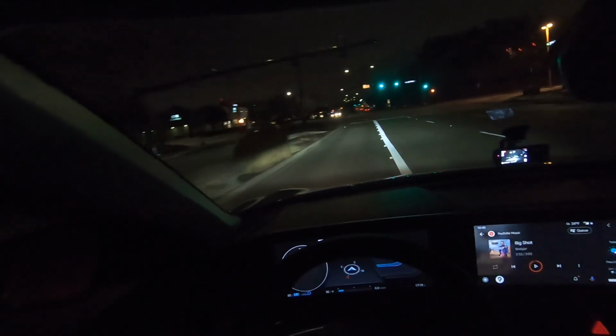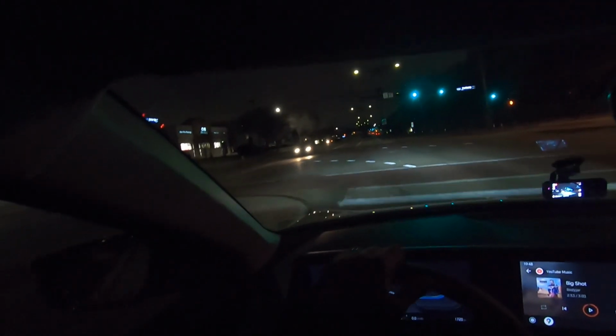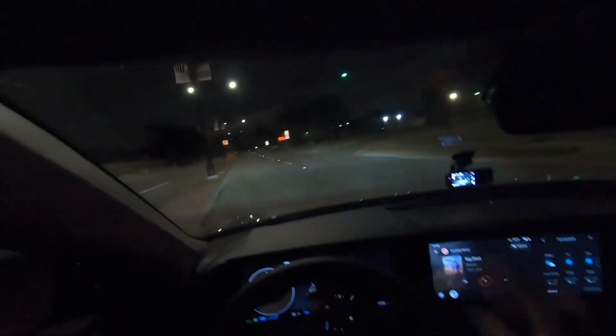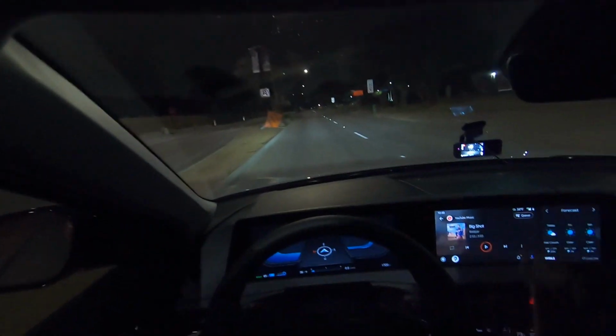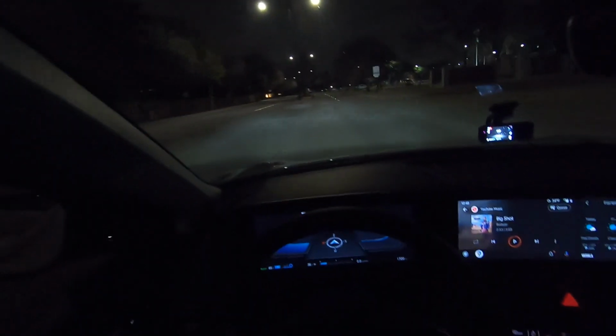So, initial thoughts. I've noticed just over the last 2-3 days that the wind noise seems to be a little bit more noticeable than before. I don't remember on the drive hitting 40-50 miles an hour and hearing a lot of wind noise. At first I thought maybe it's because I put those mud flaps in, but honestly it's coming from like this area, the windshield area. So I'm gonna keep an eye on it.